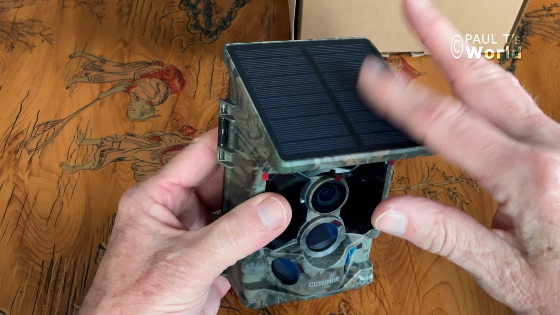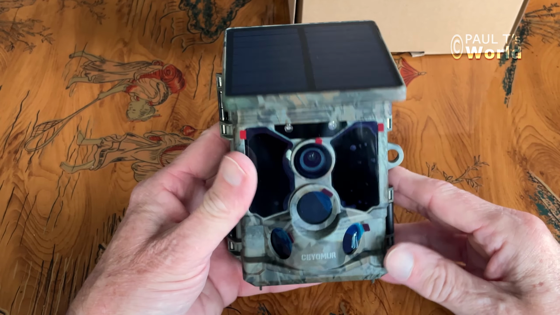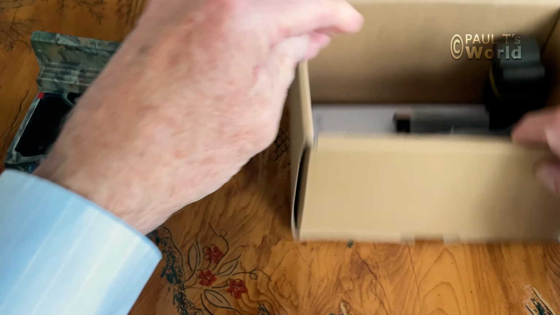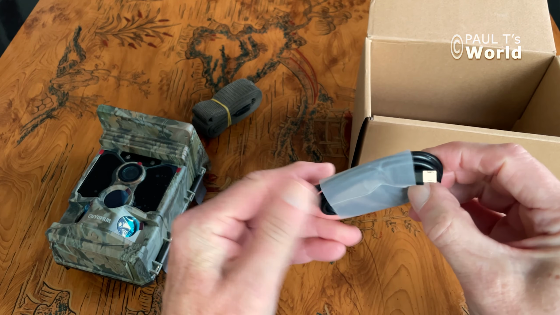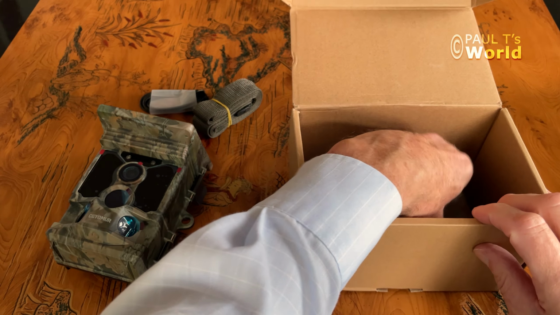And straight away we can see one of the features that has attracted me, and that's the solar panel. Let's just see what else is in the box just at the moment. So we've got a strap here for attaching it to a tree. We've got a USB cable for charging it and transferring the pictures.